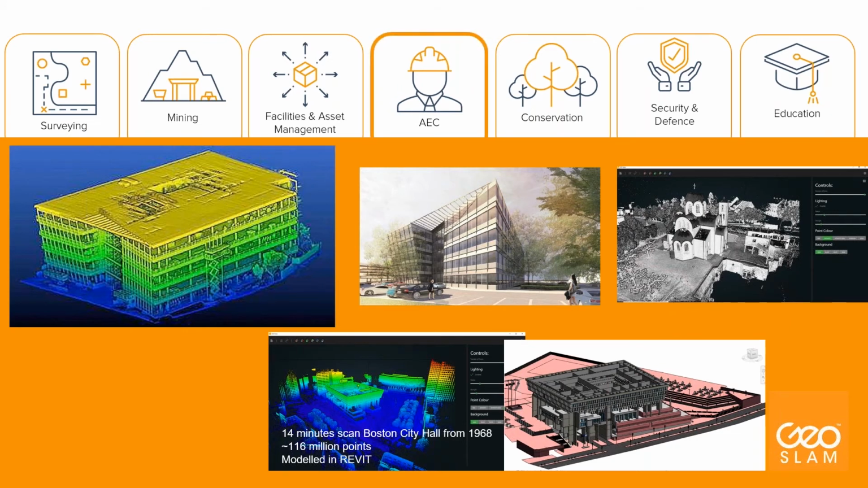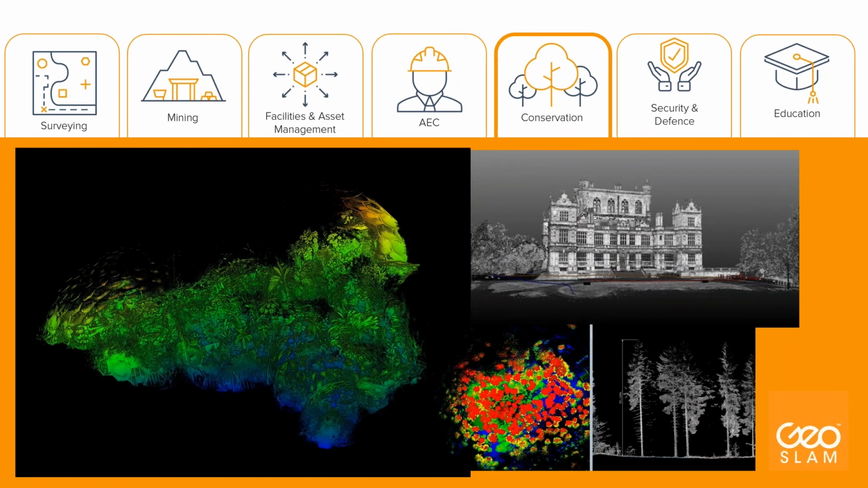Conservation, or everything environmental: we have many clients using the equipment for forestry management and inventory, as well as for capturing historical buildings, for preservation and condition management.